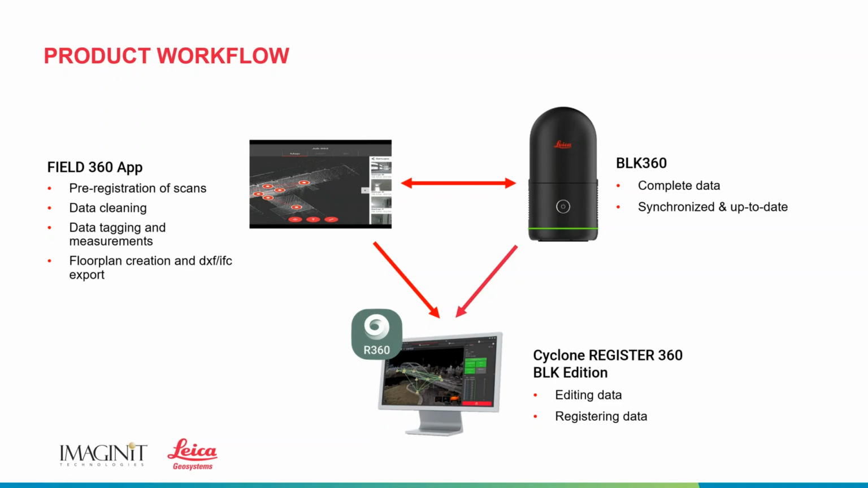We can use the FIELD 360 app to clean up any of our data, get rid of any unwanted points. We can use our geotags and create measurements. And then we can even, on the FIELD 360 app, create a DXF or an IFC file to take into AutoCAD or Revit, respectively.